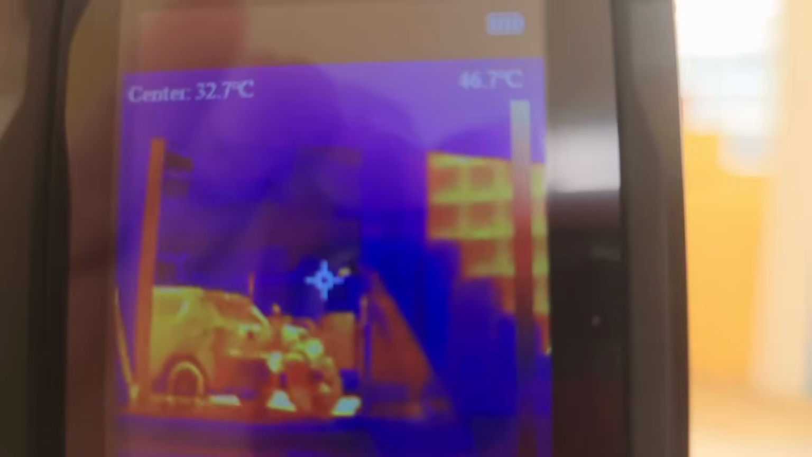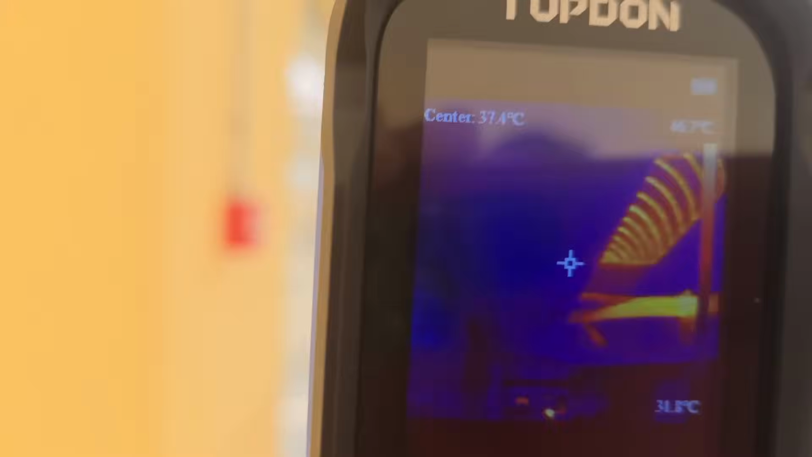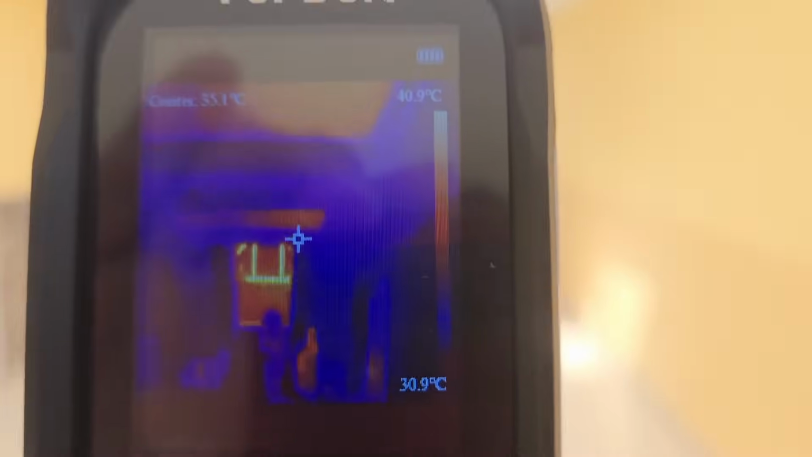Okay, so I'm now outside the office. This is the commercial centre where I'm based. So I'm actually indoors, but it's fairly bright. I'm looking through the doorway here. I'm just holding the thermal camera in front of my phone, and you can see the screen quite clearly. This is indoors, but in quite light condition.